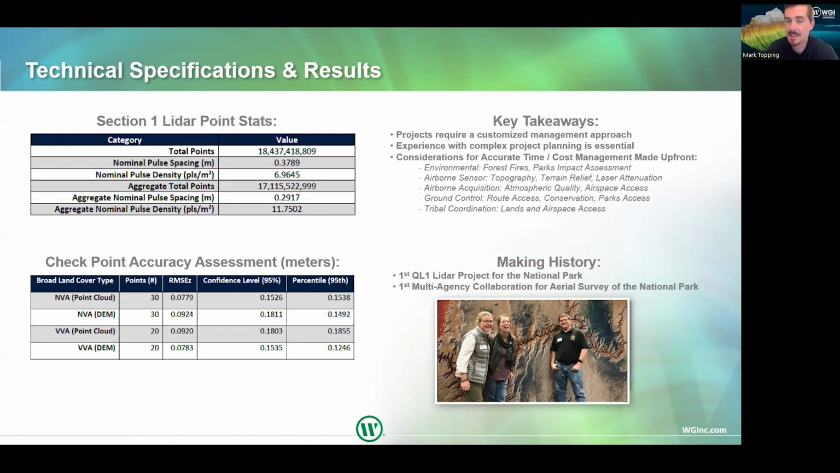And it's also one of the earlier projects where we as a country and our federal agencies move towards a quality level 1 update of data. It's also the first multi-agency collaboration for aerial survey of the national park. This involved several state and federal agencies all collaborating. So it was a really, really rewarding project to pull off on time, on budget, and to specification.